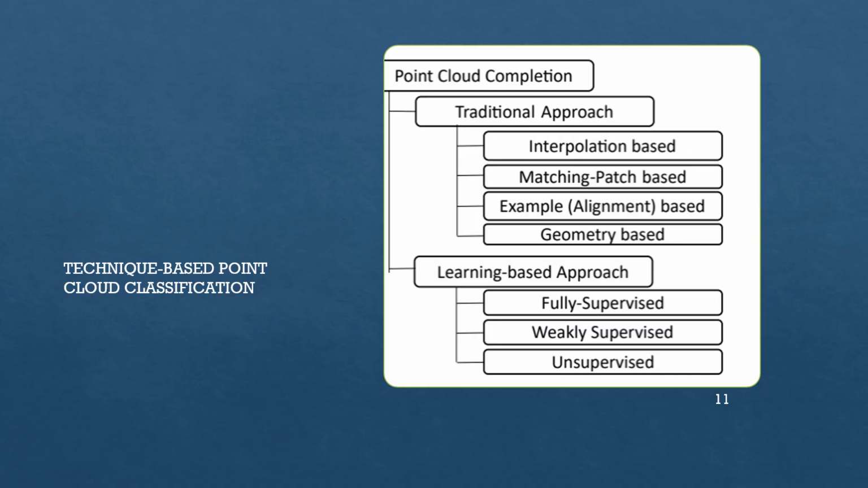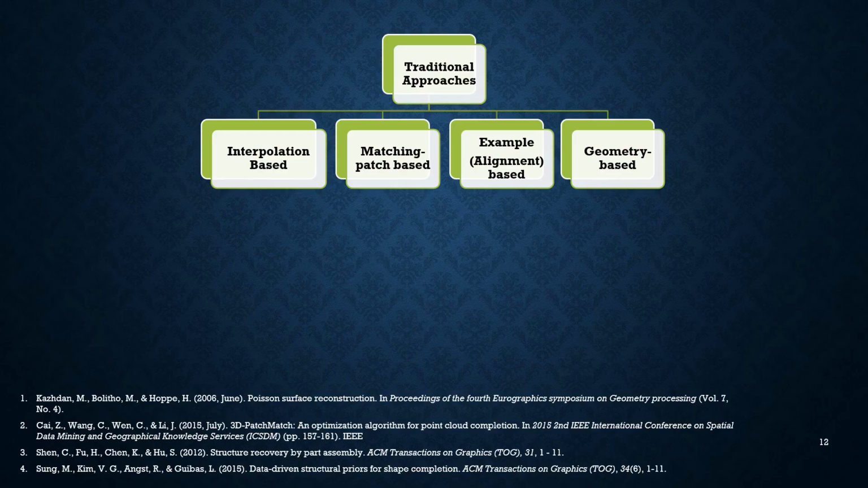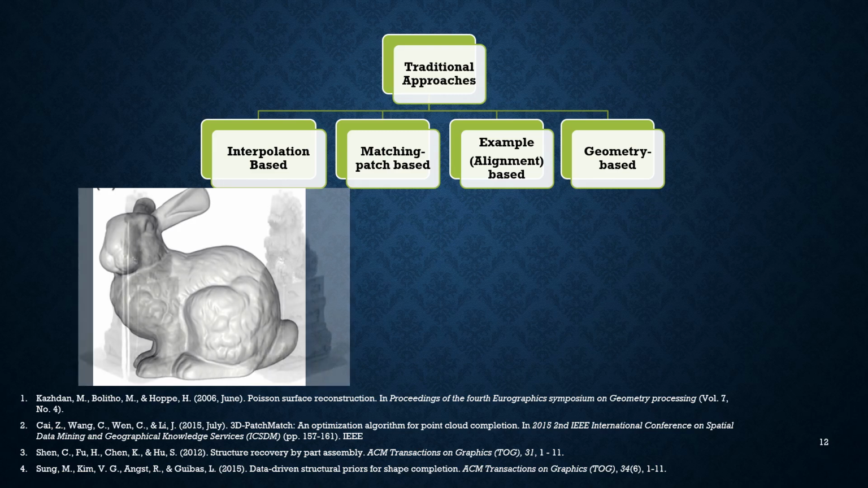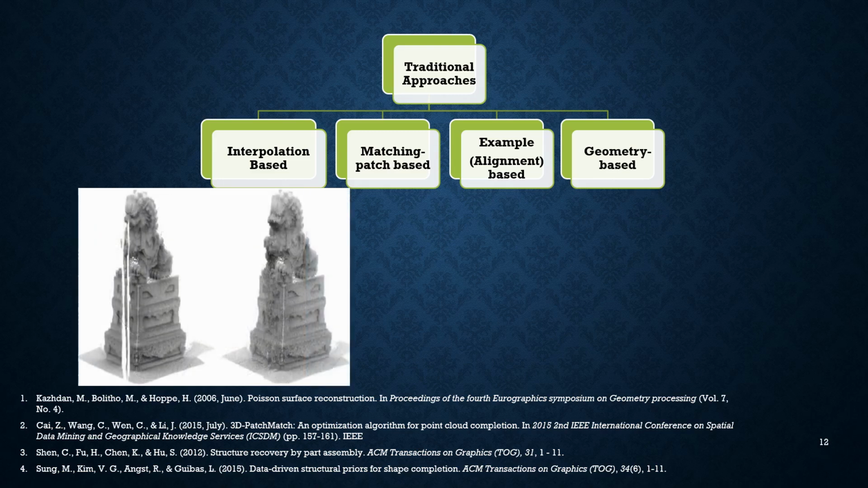Based on approach, we divide completion methods into traditional and learning-based groups. The traditional approach optimizes the parameters of shape models to fit the partial inputs, whereas the learning-based approach makes use of deep learning neural networks to predict the complete point cloud. Traditional approaches can be divided into these four groups. Interpolation-based methods fill holes locally by smooth interpolation, constructing new data points based on known data. Matching patch searching methods find points or patches that are similar to the missing parts of the input. Then they duplicate the patches and fill the holes with the copied patches.